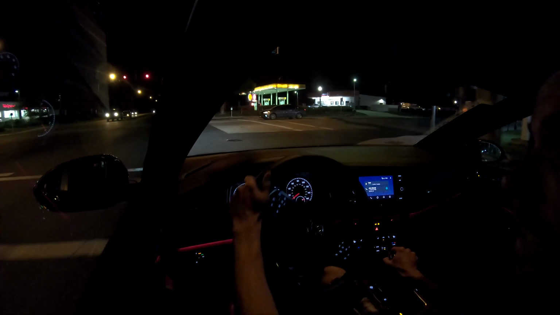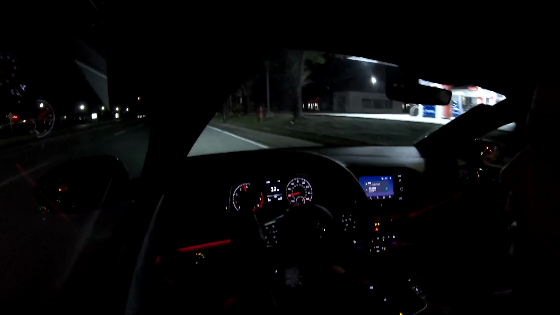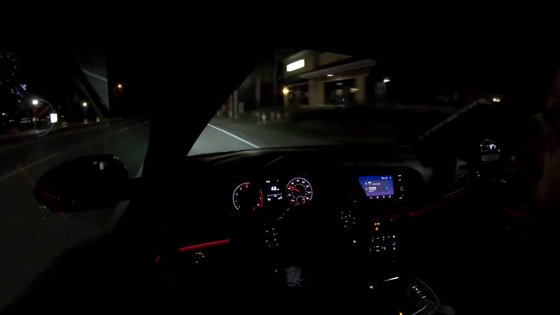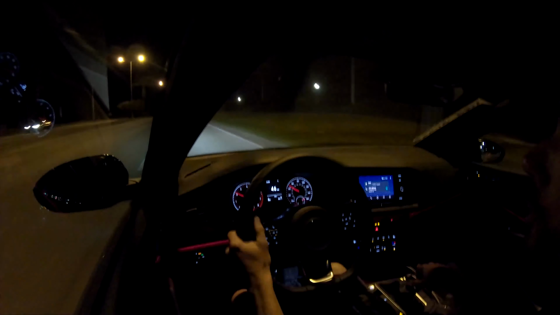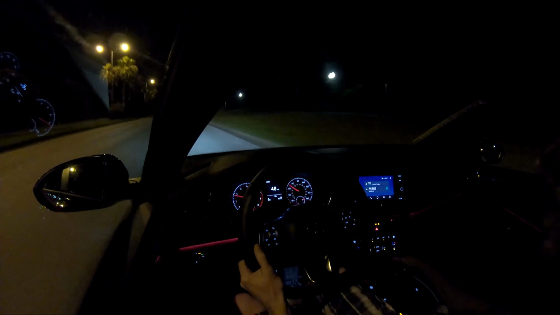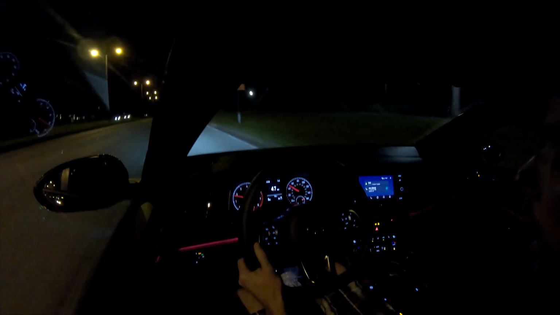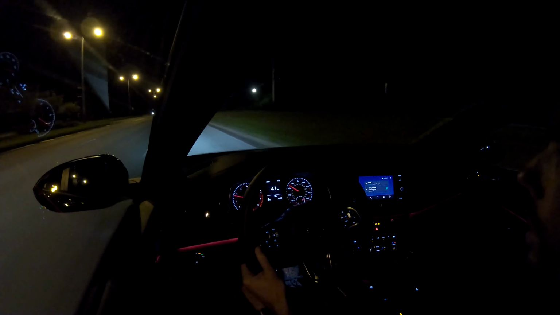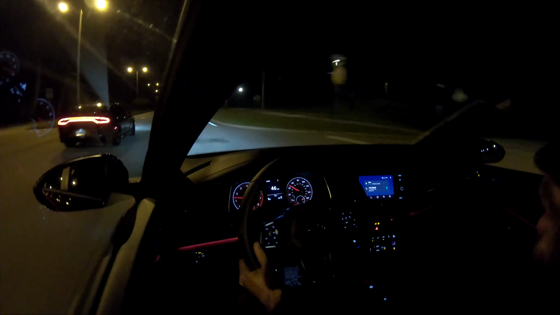This car is obviously a limited edition, limited production car, at least the 35th anniversary edition is. Just a little quick pull there. The 35th anniversary edition is a limited production car. I was very lucky to be able to pick this one up. However, the GLI, I would say no matter what trim level you get it in, is pretty much the same car.